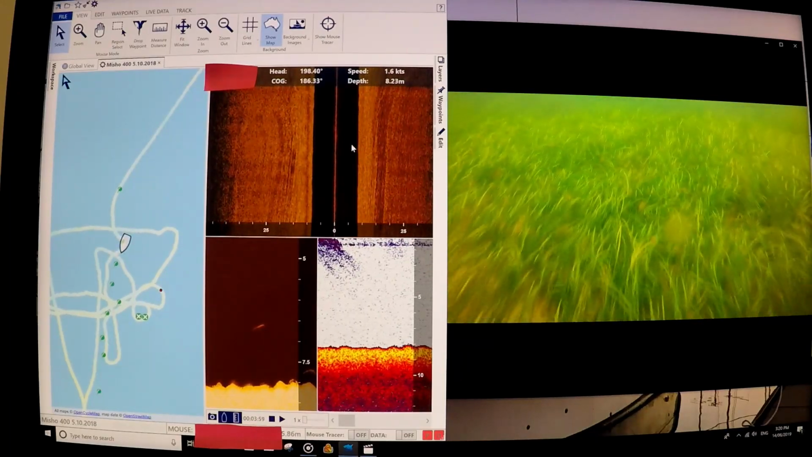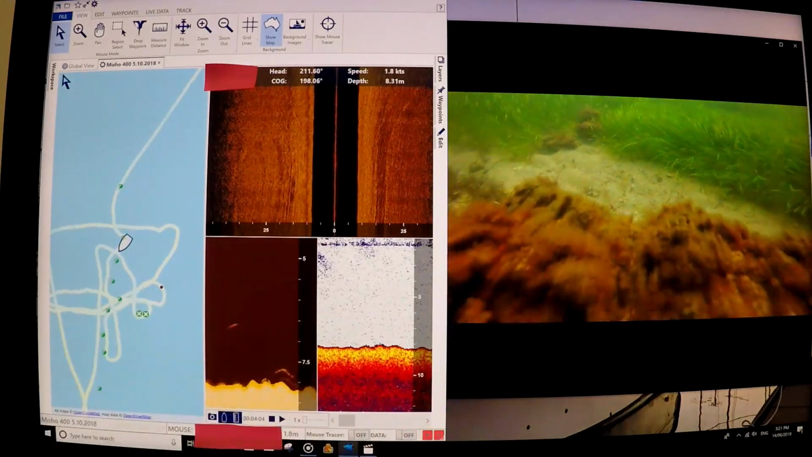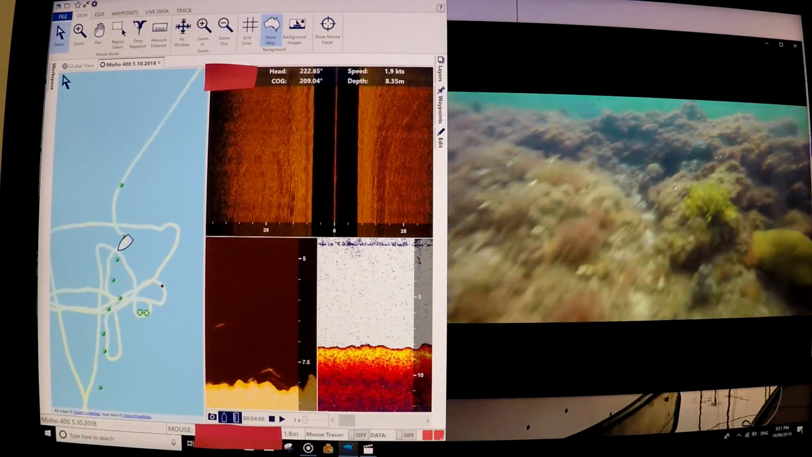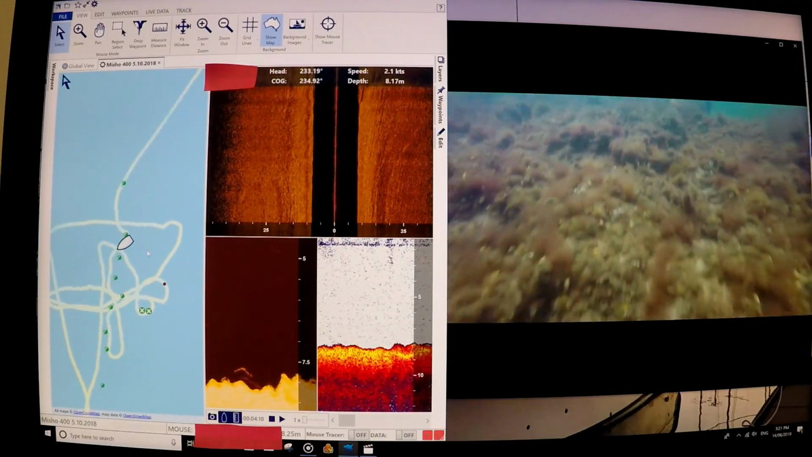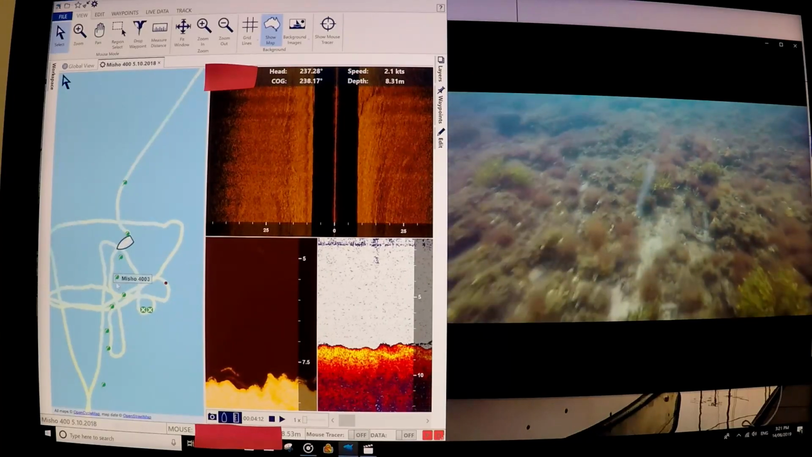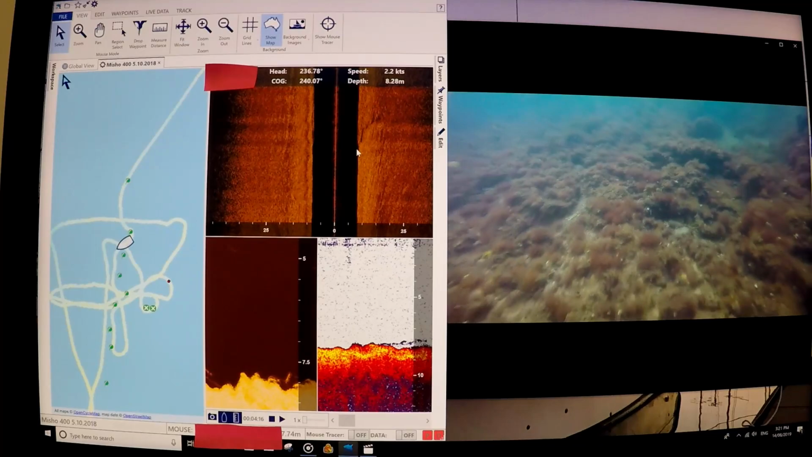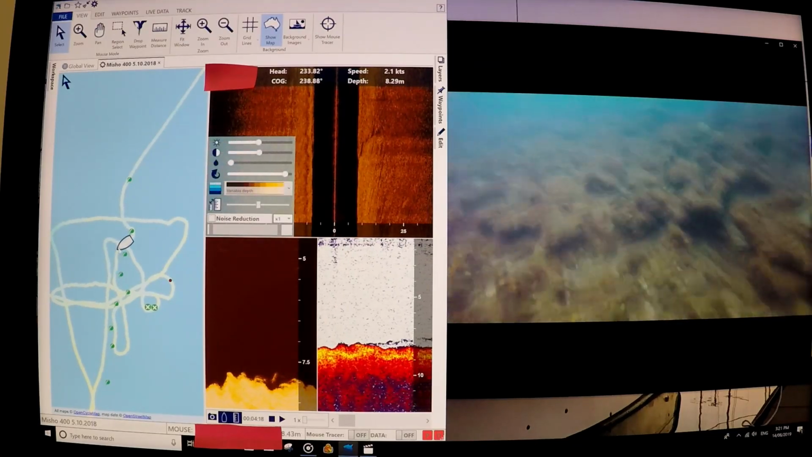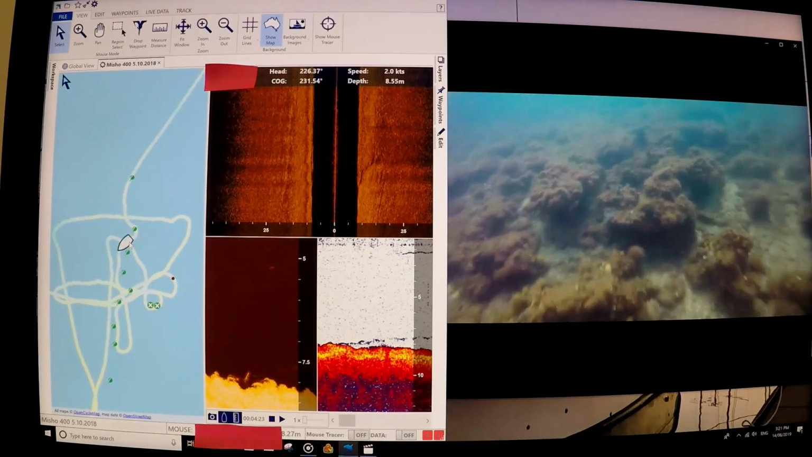So I'm going to try and use a bit of the roller as well as that. Okay, there's the reef. Just missed it. So if you look over this side, you can see there are my marks. Over here you can see the edge of the reef. So I'm going to come down here and around.